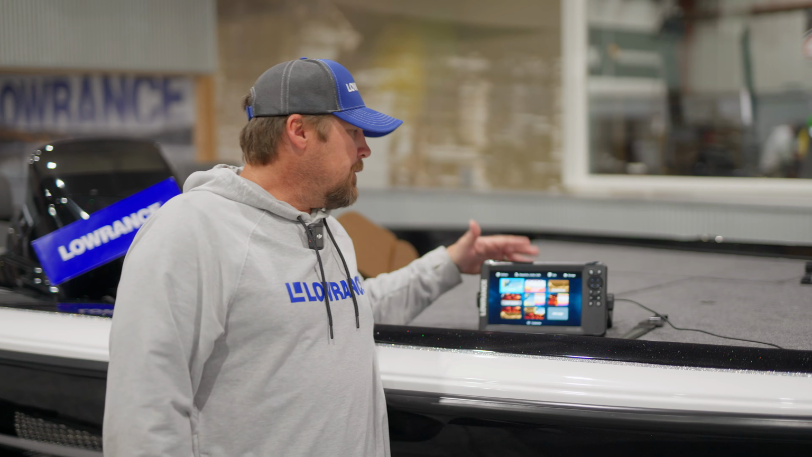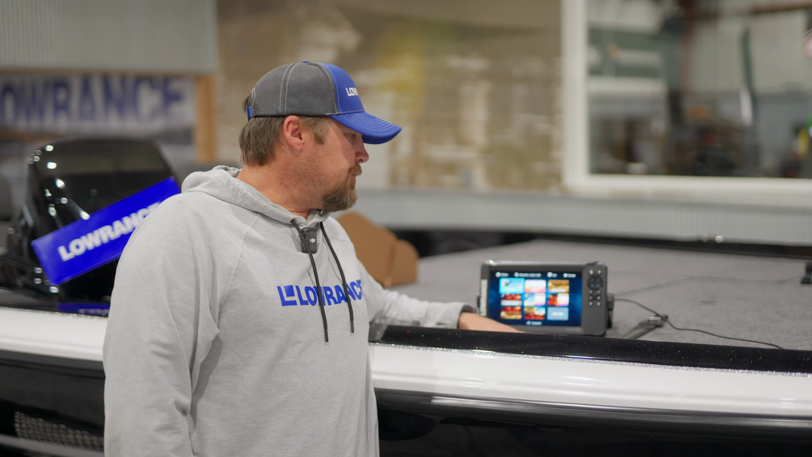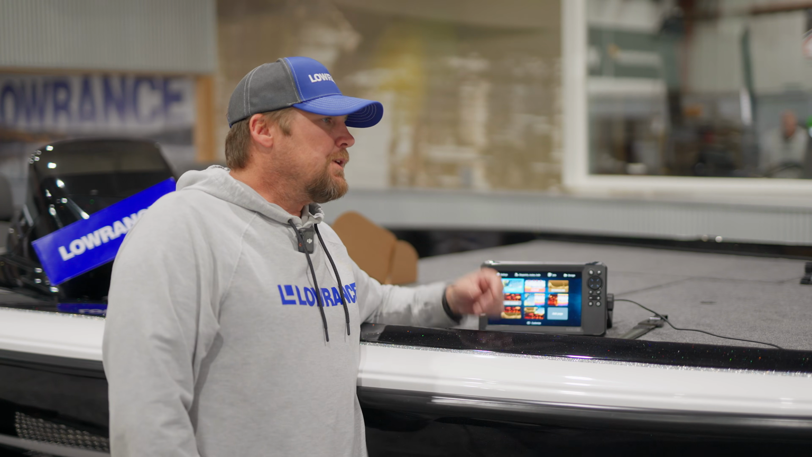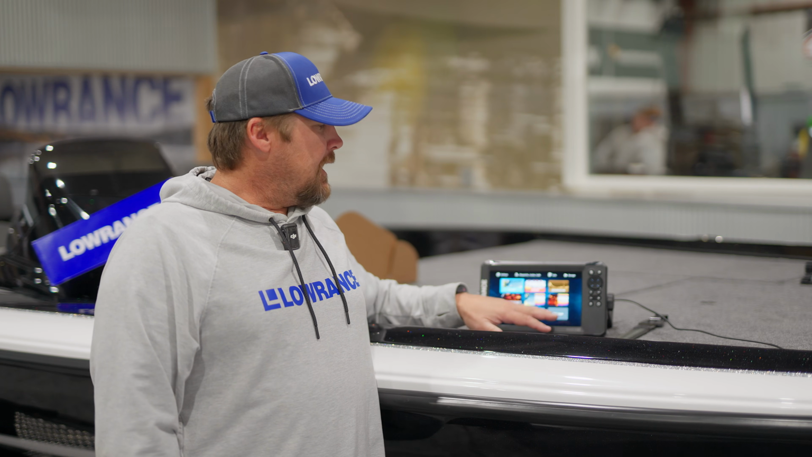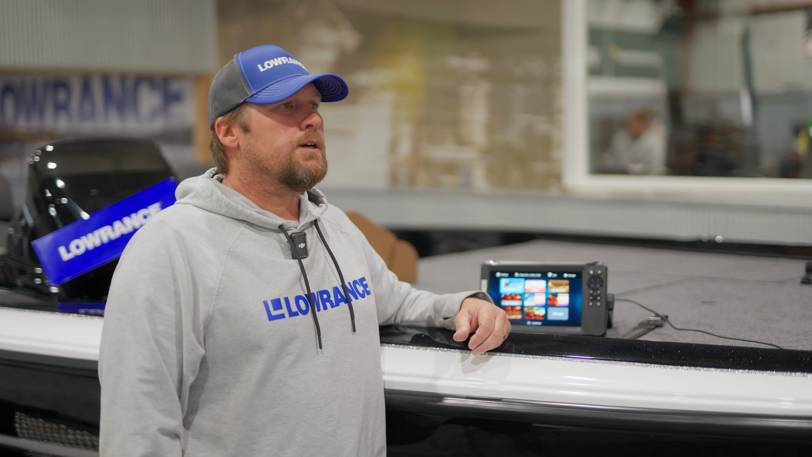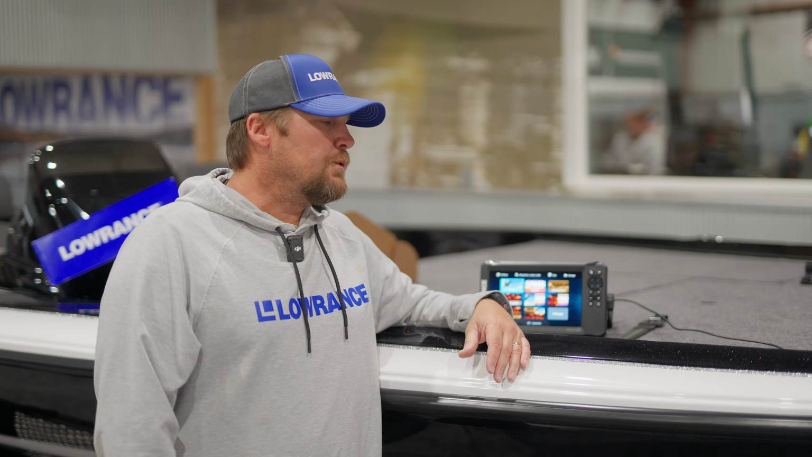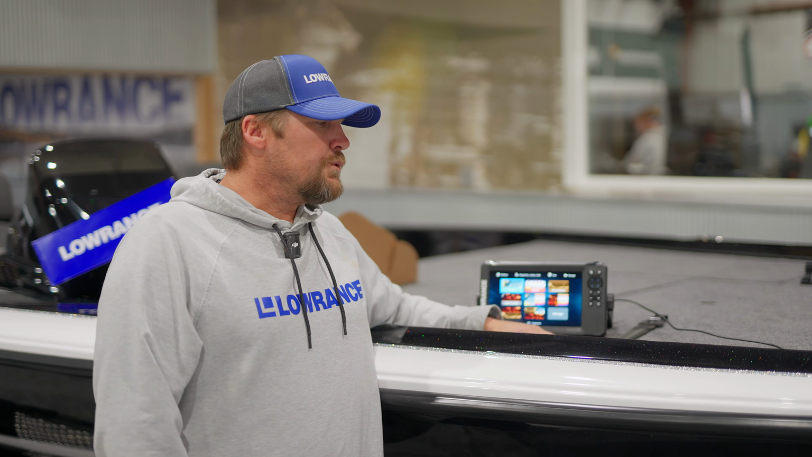Okay, guys, so a lot of cool features that we've got with this 9-inch unit, the Eagle Eye 9, one transducer that does 2D, down imaging. We've got our live sonar for forward and down. A lot of options with this unit. Non-touch, but still can do a lot of things that the HDS units can do. Again, there are some limitations, but very cool for that price point.